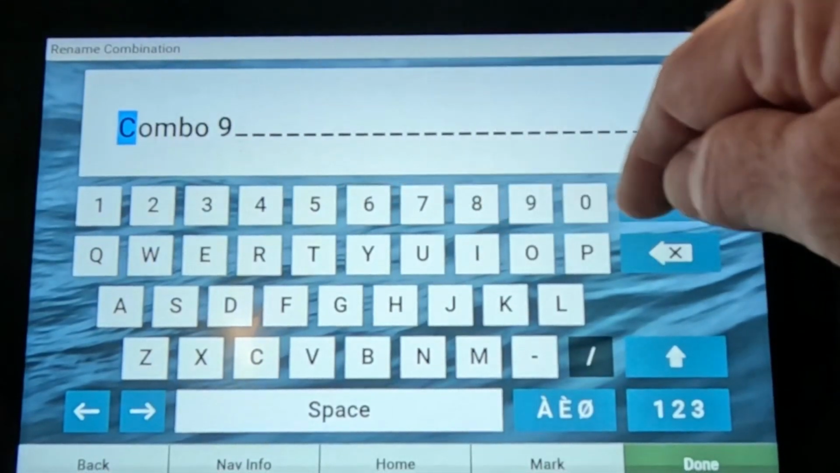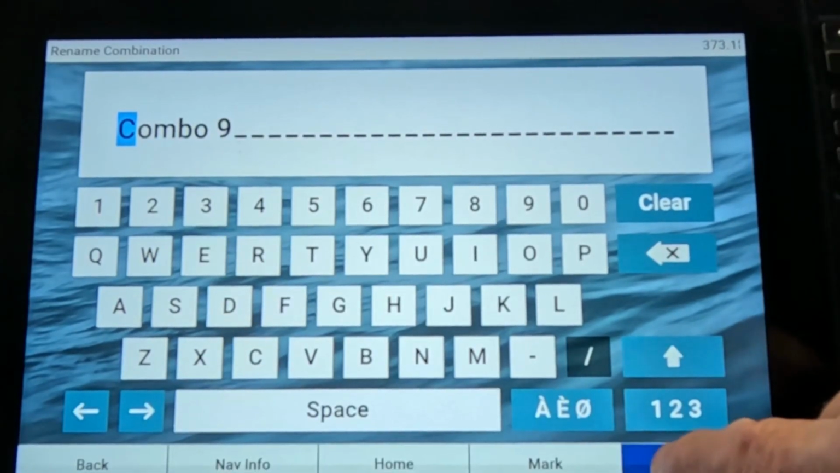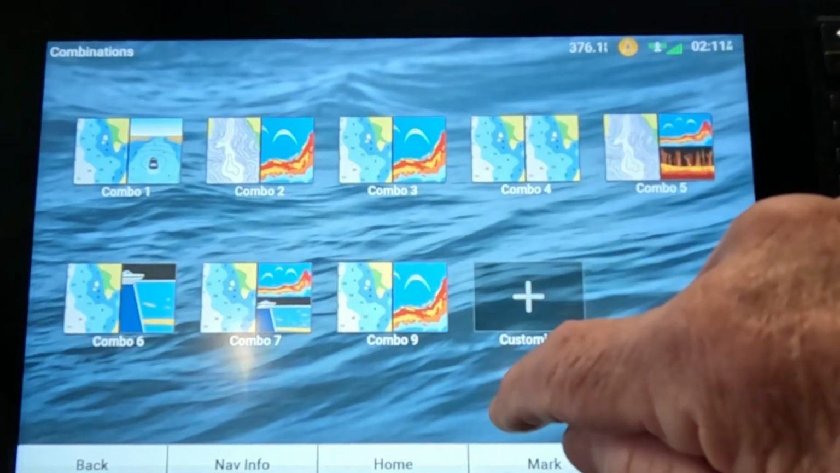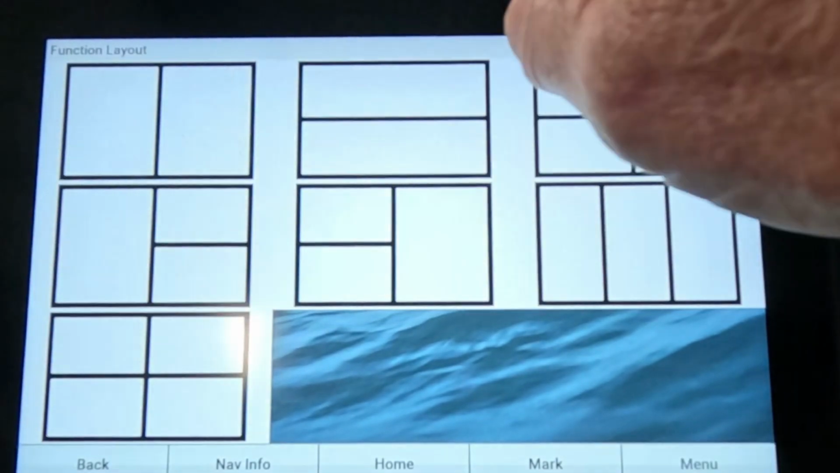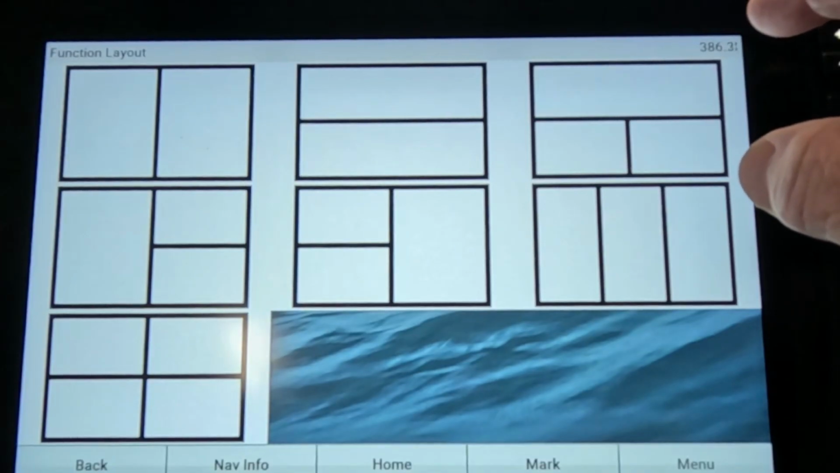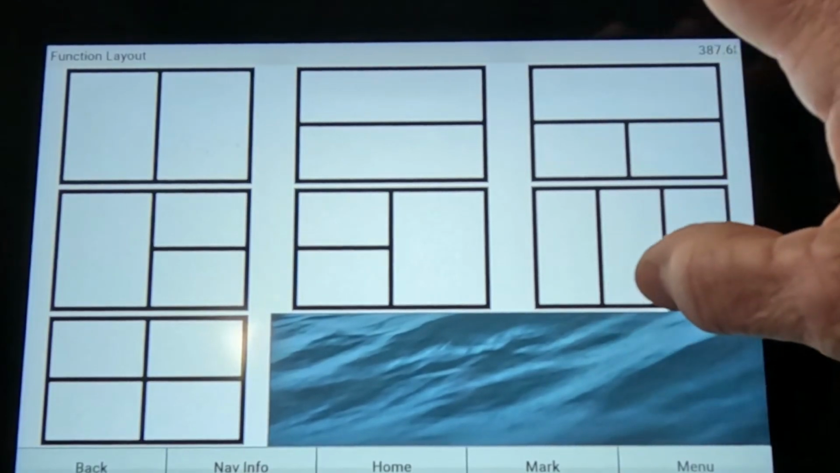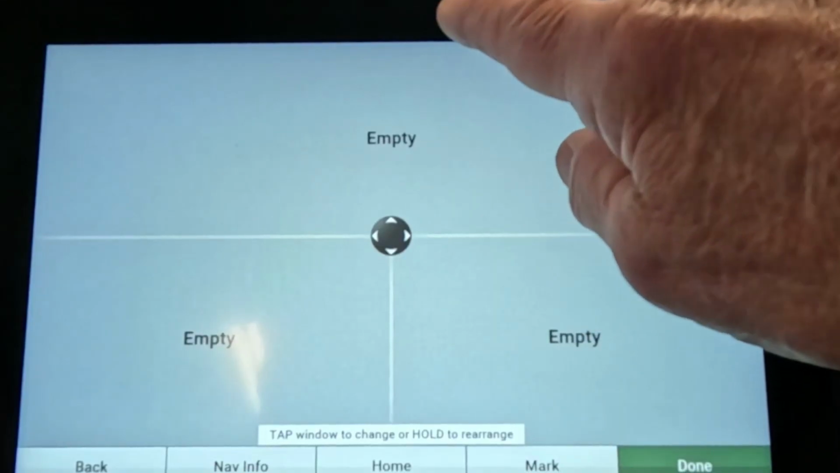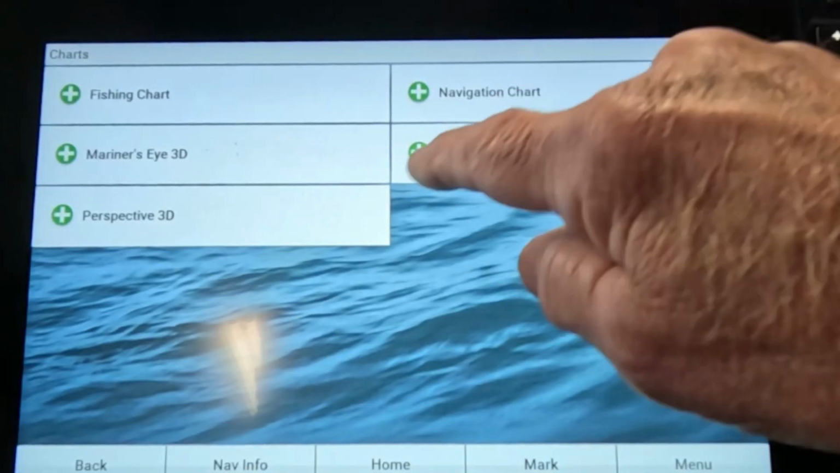And you can name it whatever you want to. I don't ever name them, but you can, and then click done. Now, if you want to make another combo, click another one. This is going to be for SideVü and downView. We're not doing LiveScope yet, we'll get to that in a minute. This is the way I do my boat. I'm going to put SideVü right here.